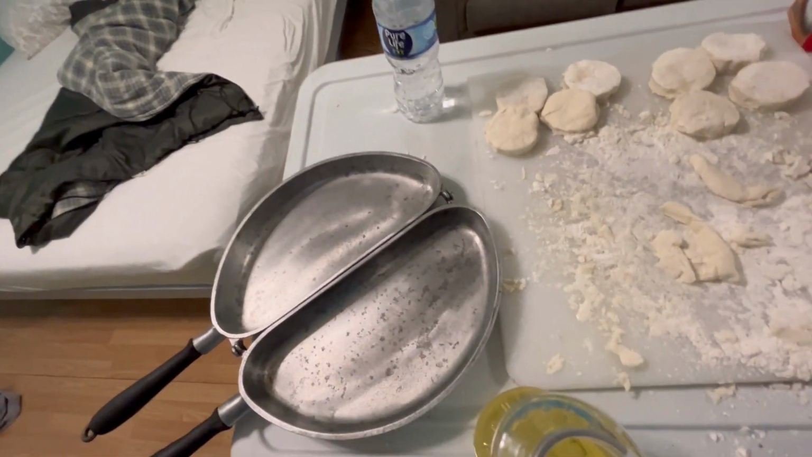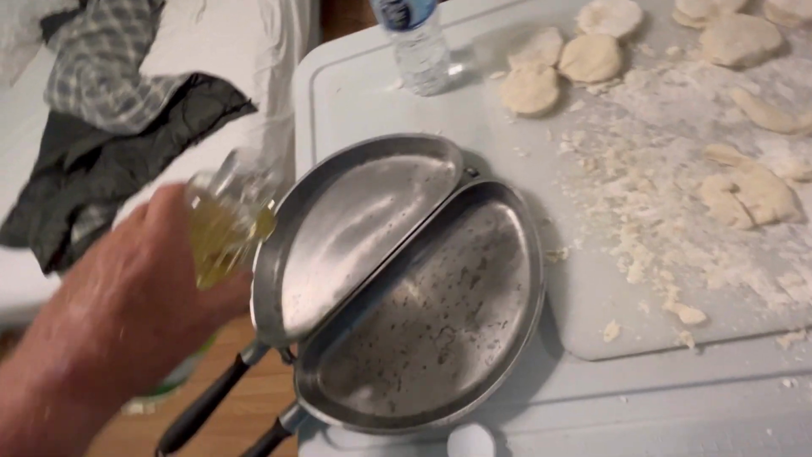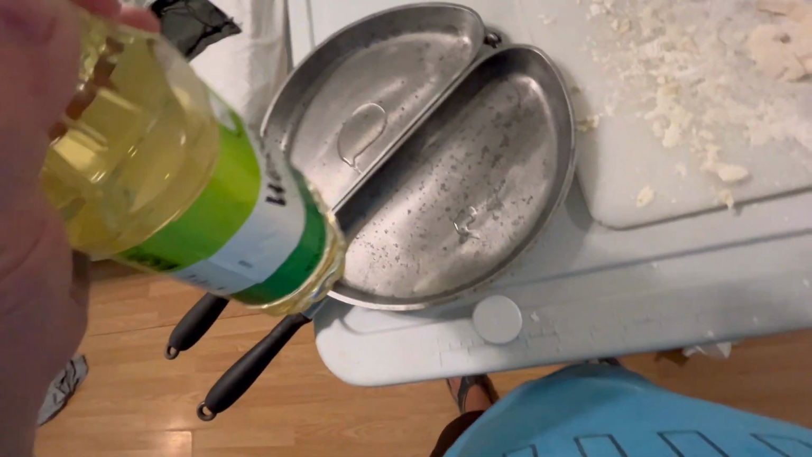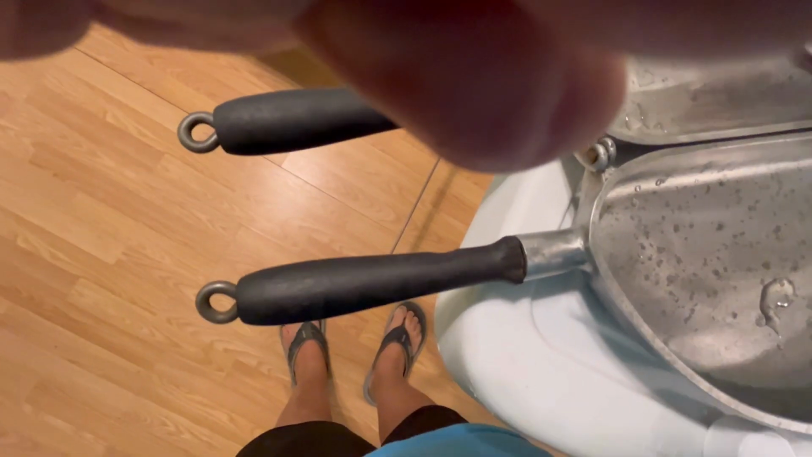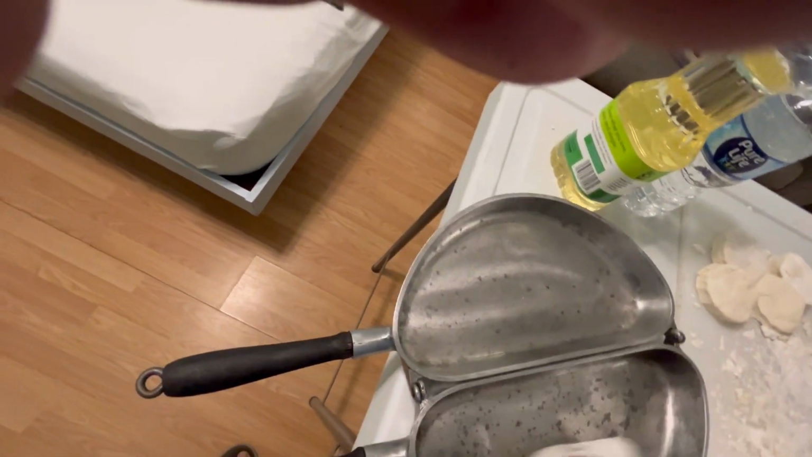I'm going to oil this pan up right here. Just put me a little dab of oil in there. Just a little bit down there, a little bit right. Oh, that's too much. All right, what we're going to do now is just oil this old pan up real good. We want them old biscuits sticking in here. Of course, I ain't never had them stick in here before, so.